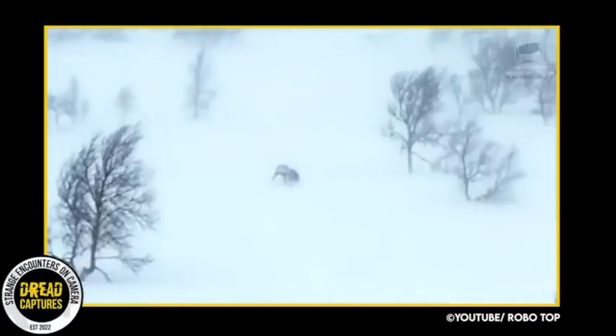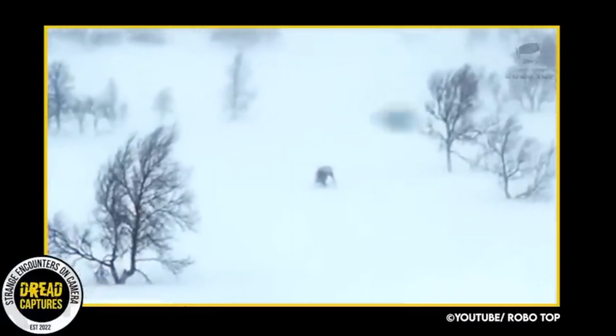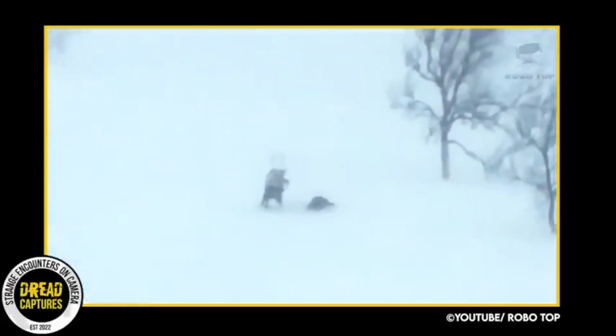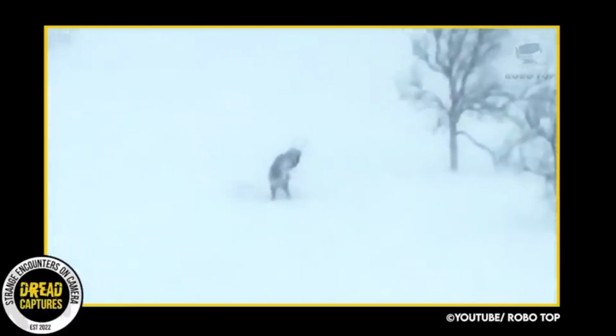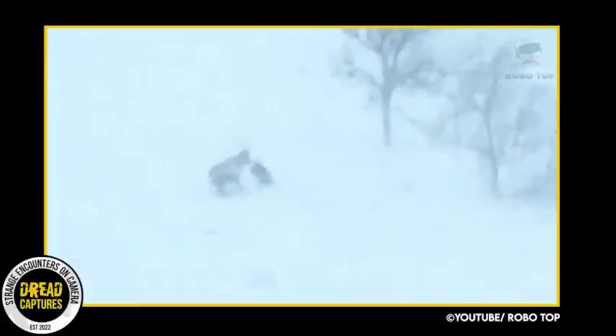This is an incredible video taken in the dead of winter, and it is probably one of the most unusual fights I've ever seen. It's pretty easy to make out the big buck, but the thing attacking it is a wolverine. Look at that wolverine jump and latch onto the deer.